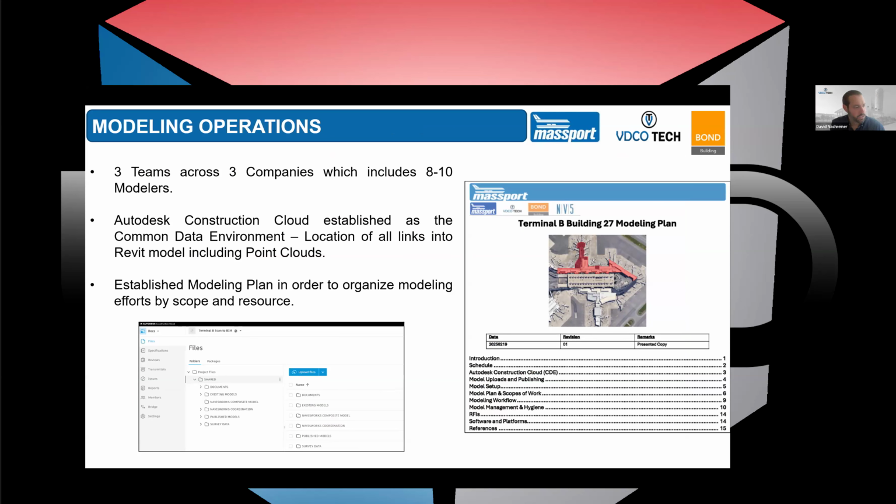Absolutely. Thank you both for that. Those are great insights on that. We'll move into the modeling operations phase of the project.